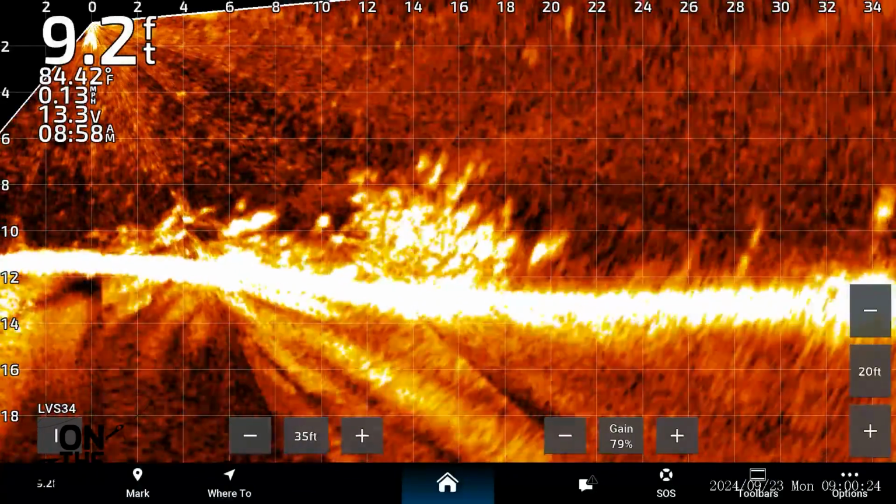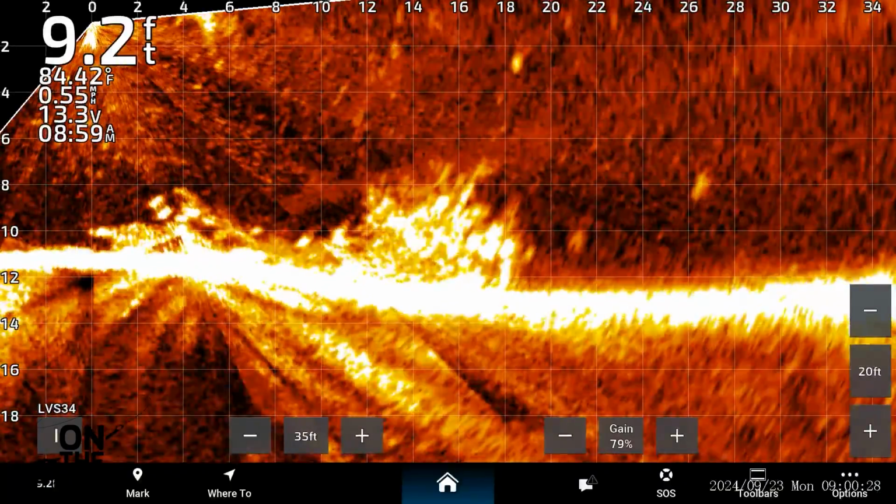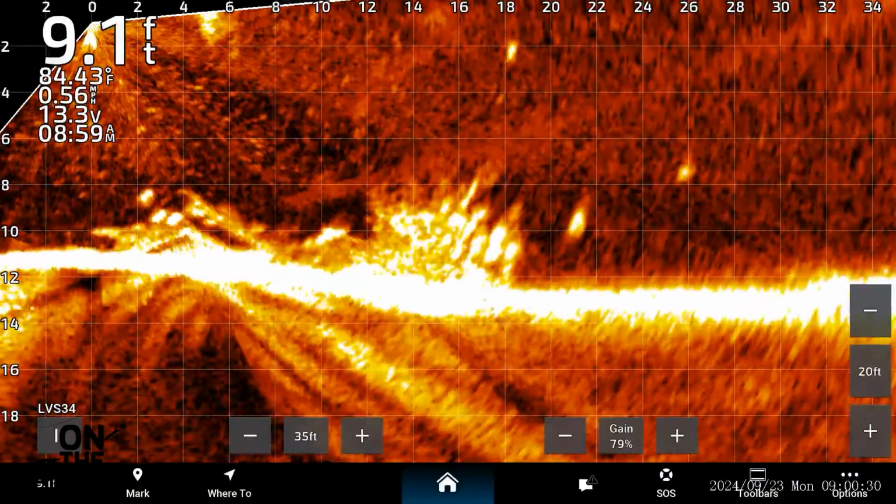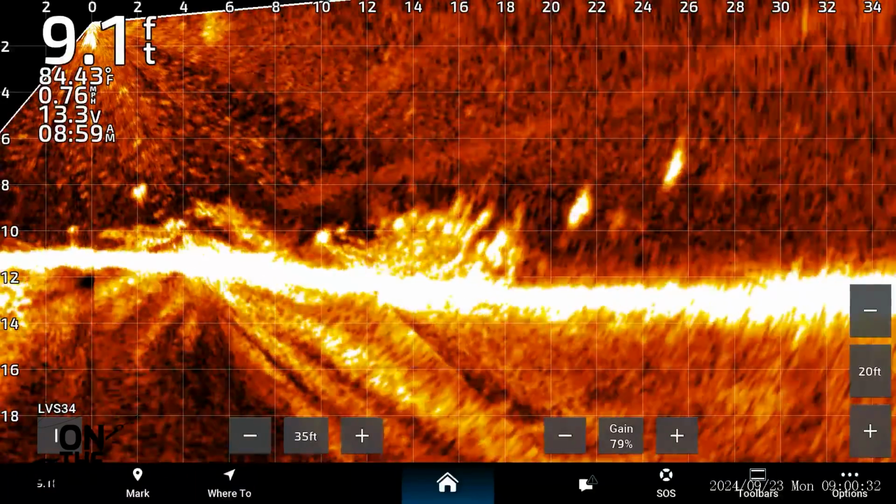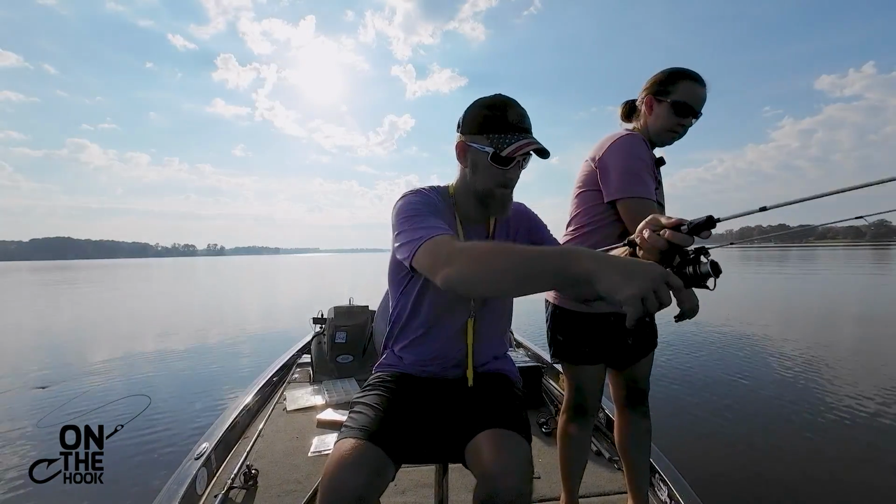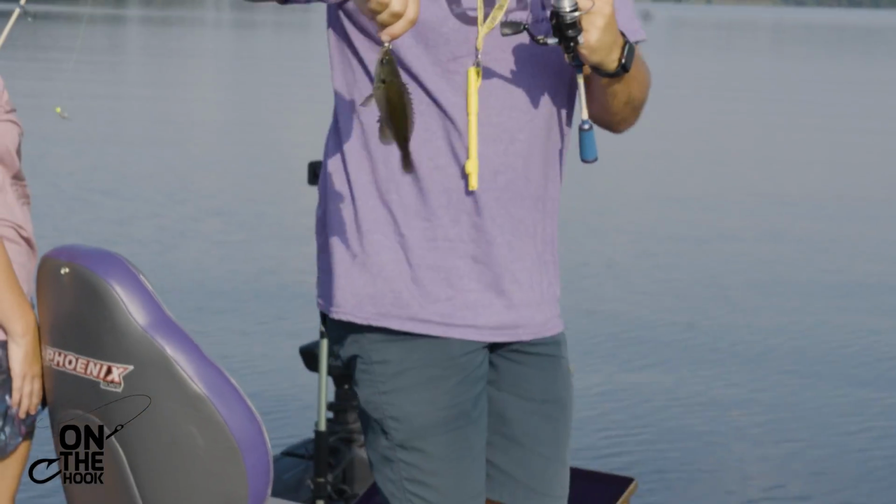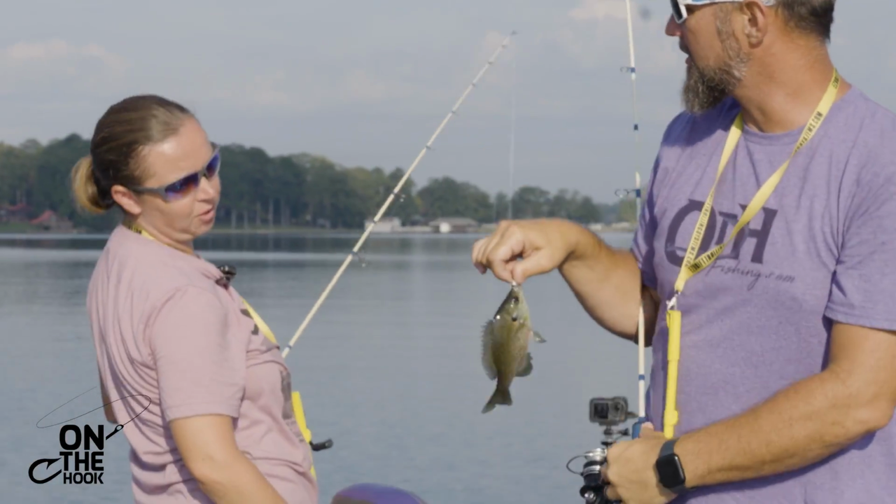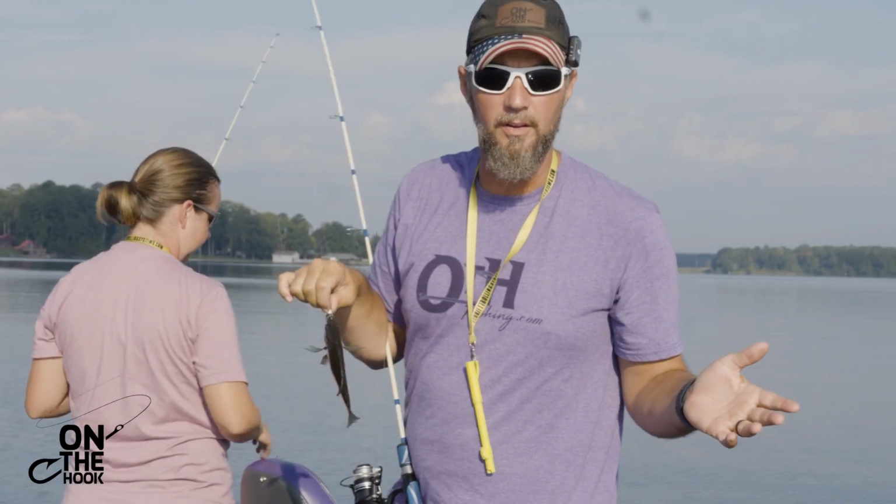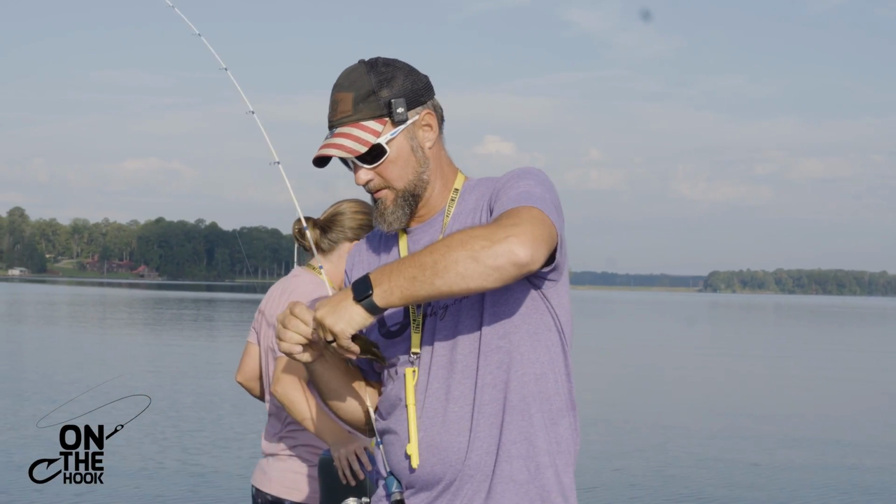Man, in a pile like this, it could be a ton of different species. It could be white bass, red ear, or as they call them down here, chinky pin. It could be bluegill. Oh, what is that? Chinky pin. That's what I said a minute ago. That's a red ear. Down here they call them chinky pin. This right here is a little red ear.